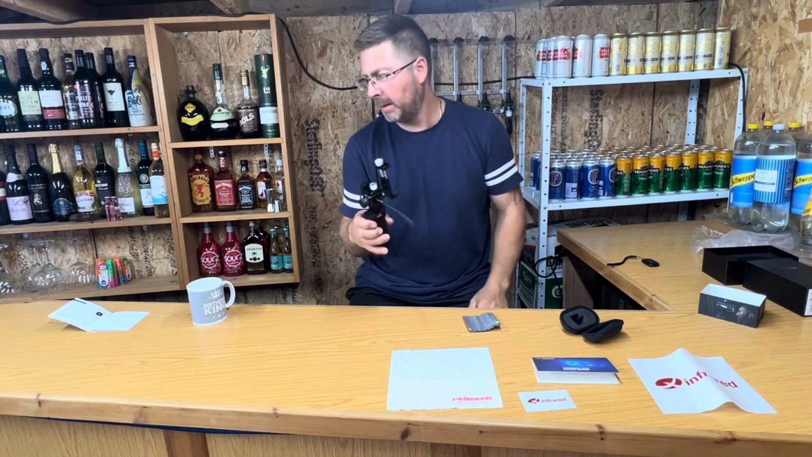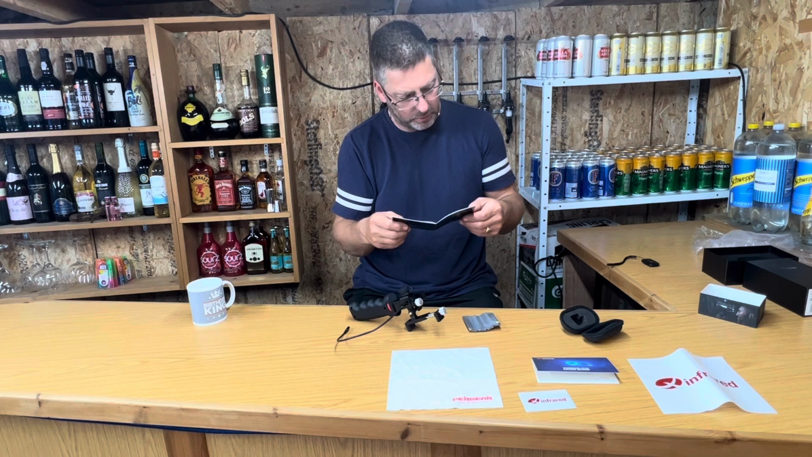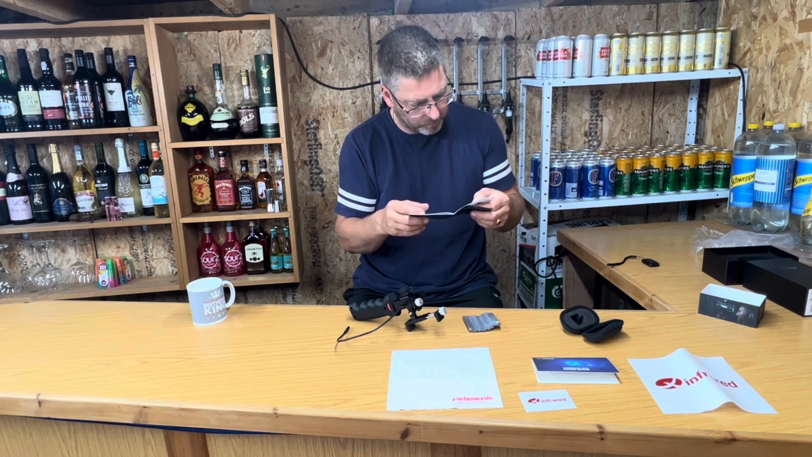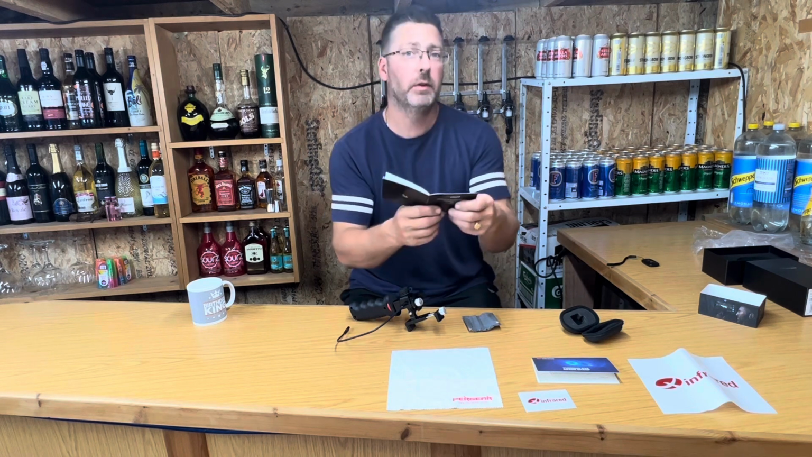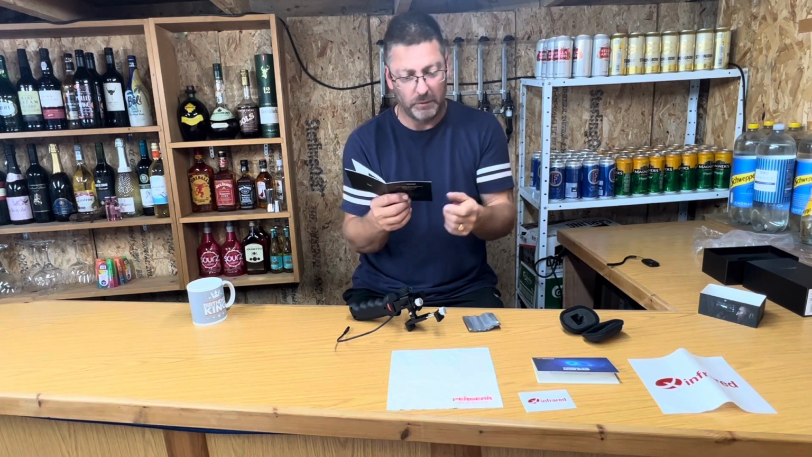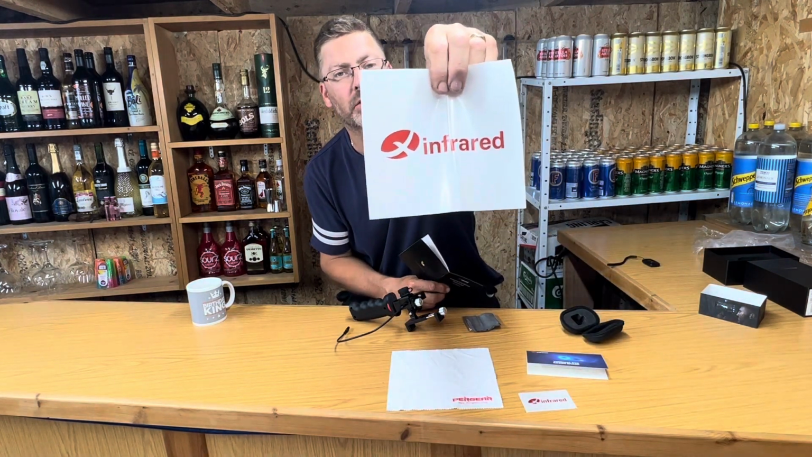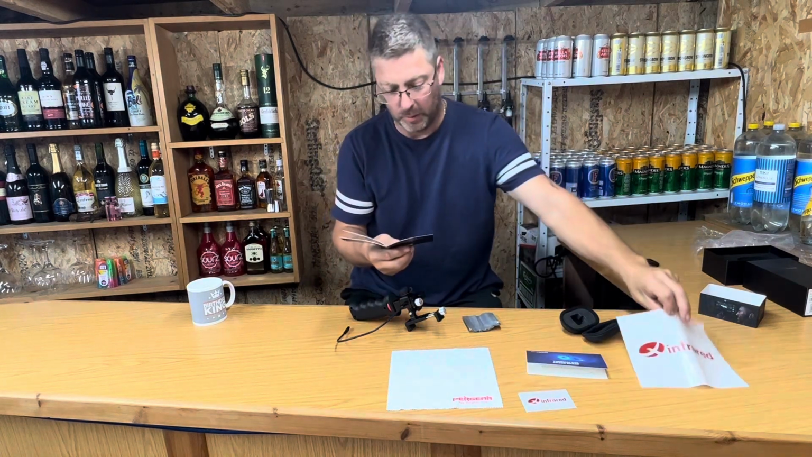You need to install the app, which was really easy to find, and it's called, right at the very, it's like the third word in it. It's called Xinfraredx. So it's the exact same name as is on there, with that X at the beginning, that's in this like circle. So it is the X Infrared. That's the name of the app.